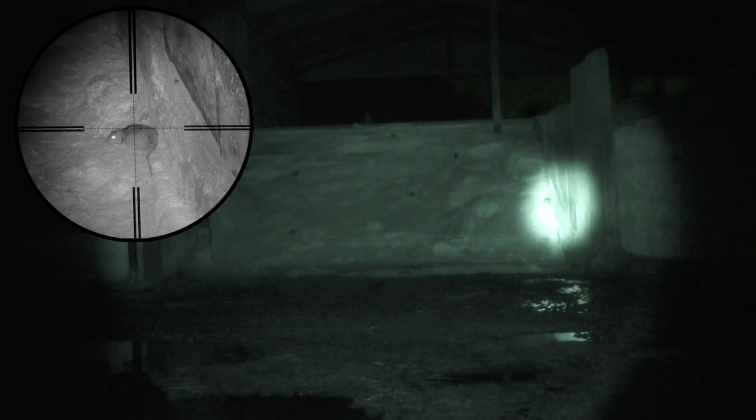Coming around to the back end, it's exactly the same thing again. A few less maybe, but they're all scattered about. So I'm just going to pick the one I want to go for first and try to pick the rest off.